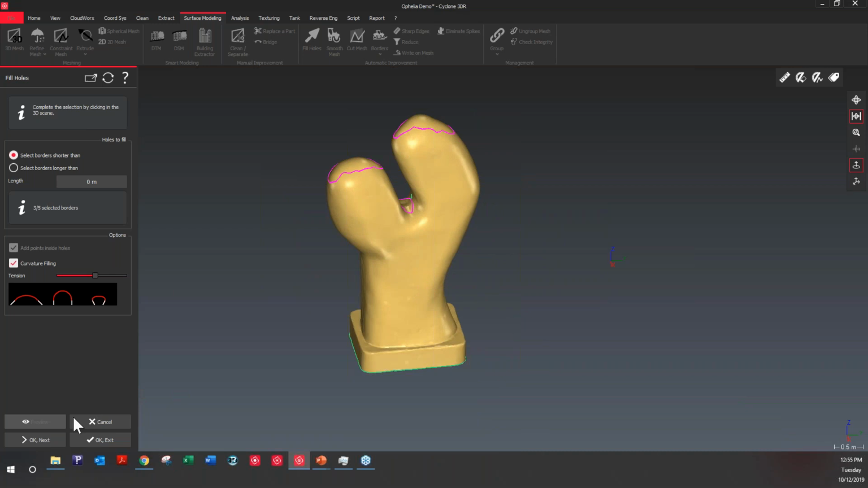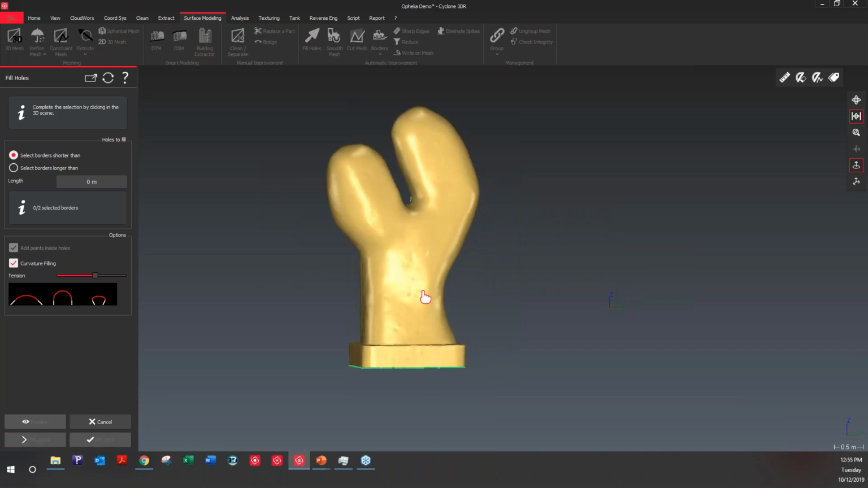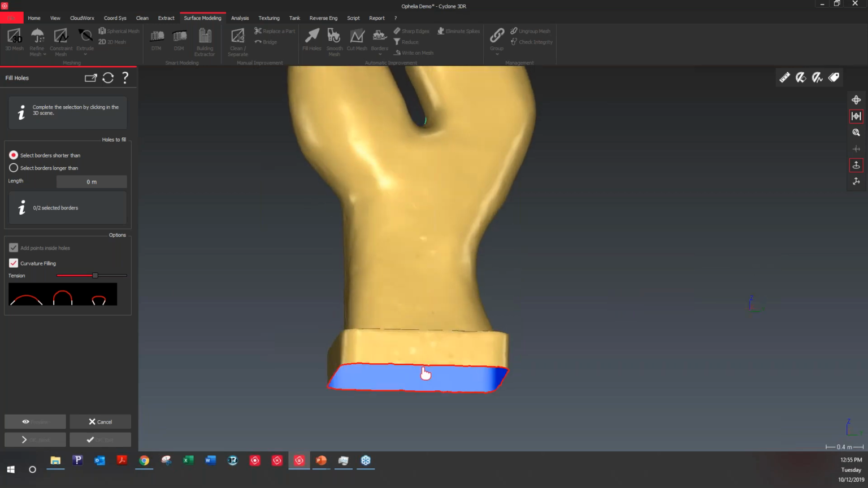It's also possible to do something else. If I say okay, next, now let's say we wanted to get a 3D print of that statue, I would also have to close the bottom because you'd need a closed mesh for that. But the bottom, we do want to close it in a flat way.